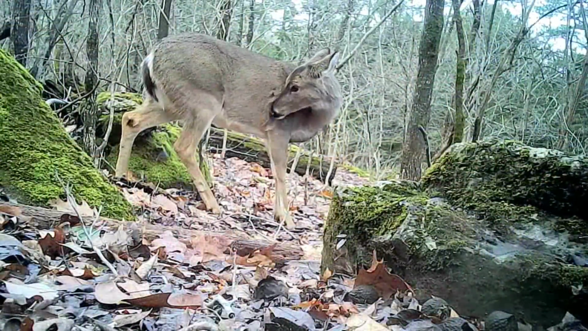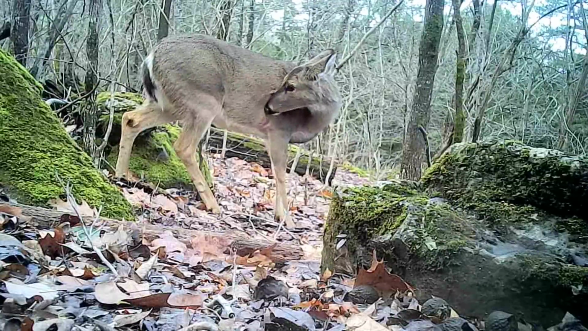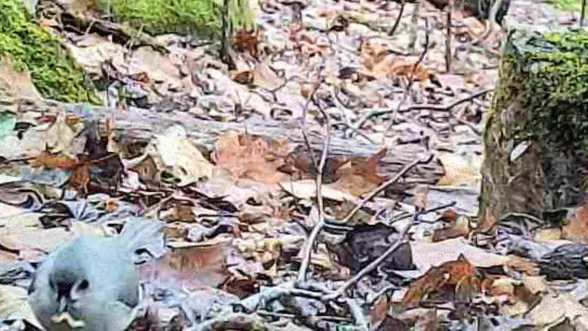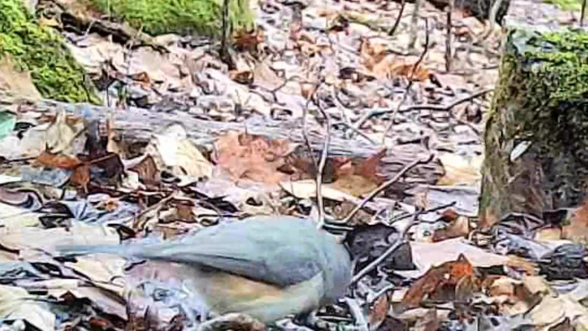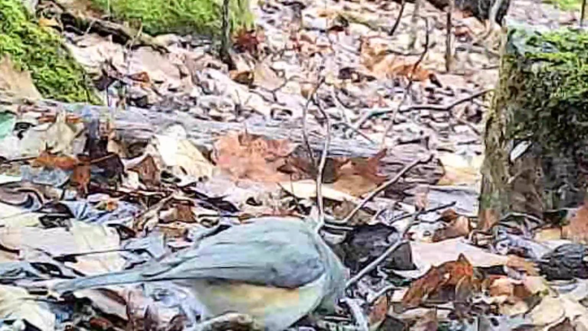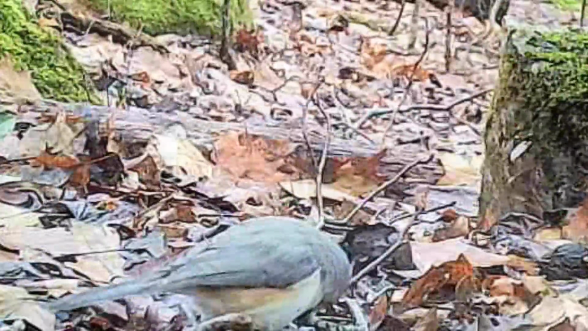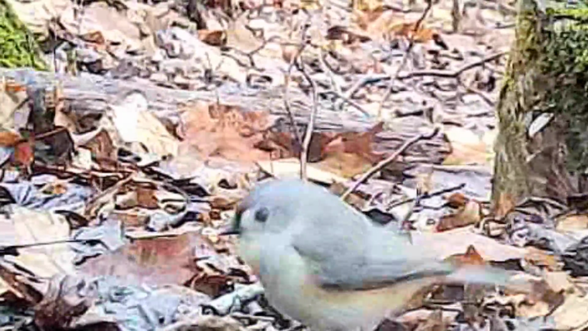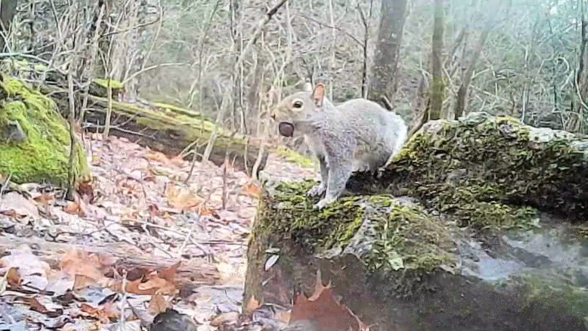At the log, the deer's always browsing through here on a wet day. And the little birds is always here picking around what Ricky's left them. Sometimes I get some close-ups of these birds in these cameras. Ain't they pretty?